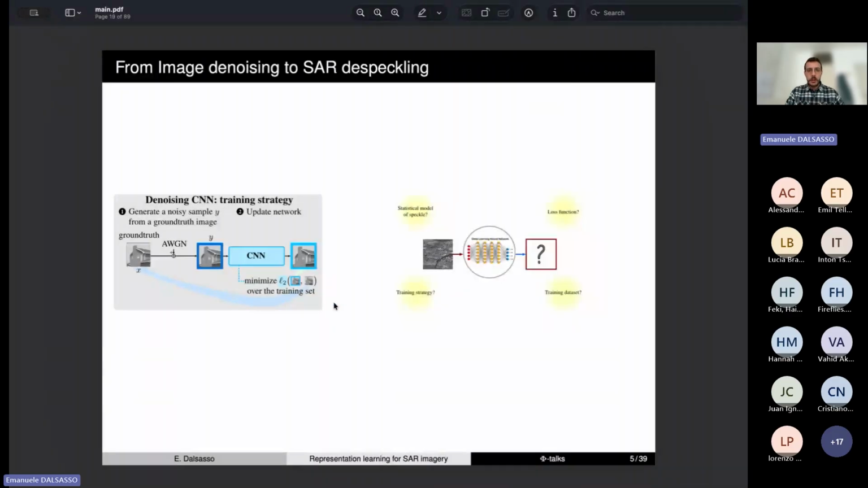The problem with SAR despeckling is that, by nature, the images are corrupted by speckle, so we don't have access to any ground truth image. That poses the question of which training data set to use and which training strategy to set up. And also, the speckle doesn't follow an additive white Gaussian distribution.